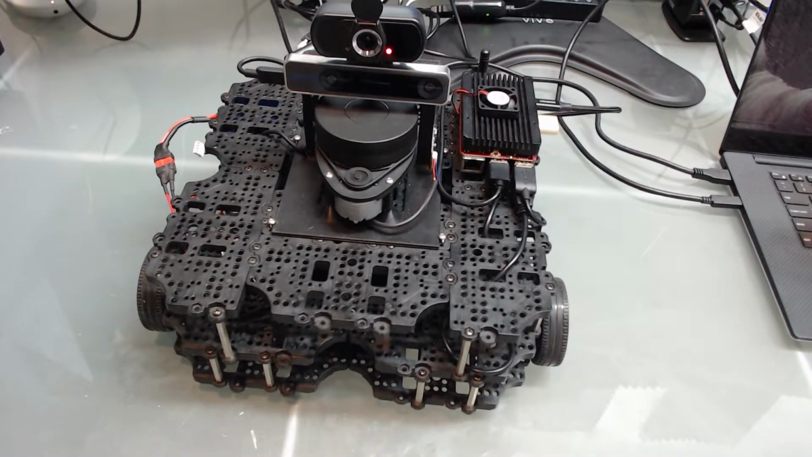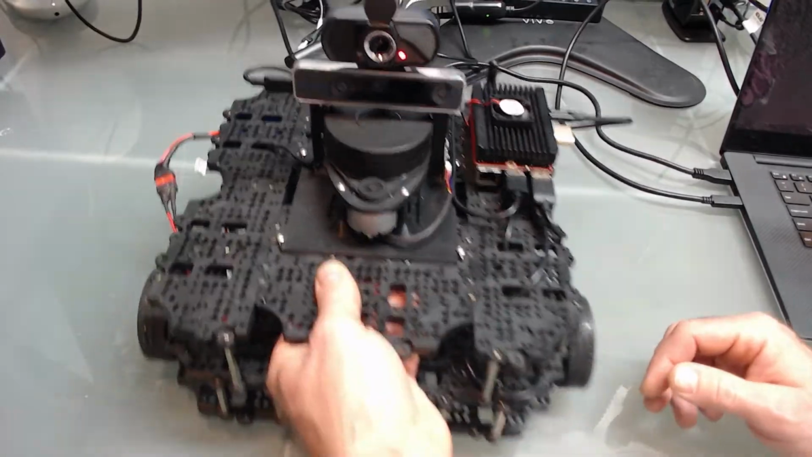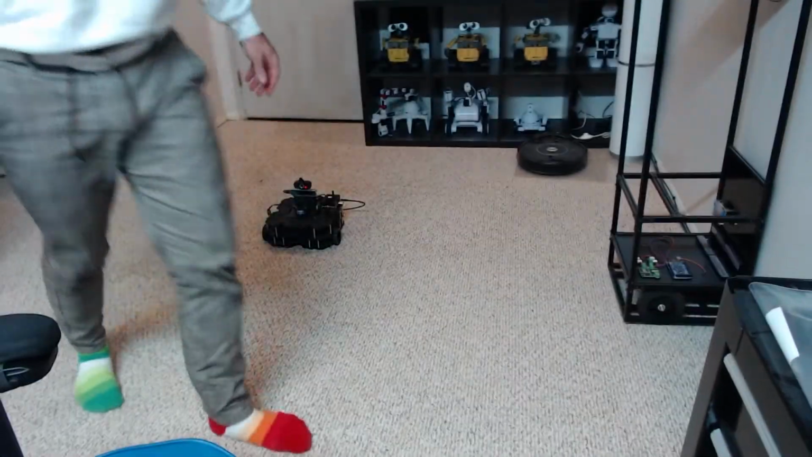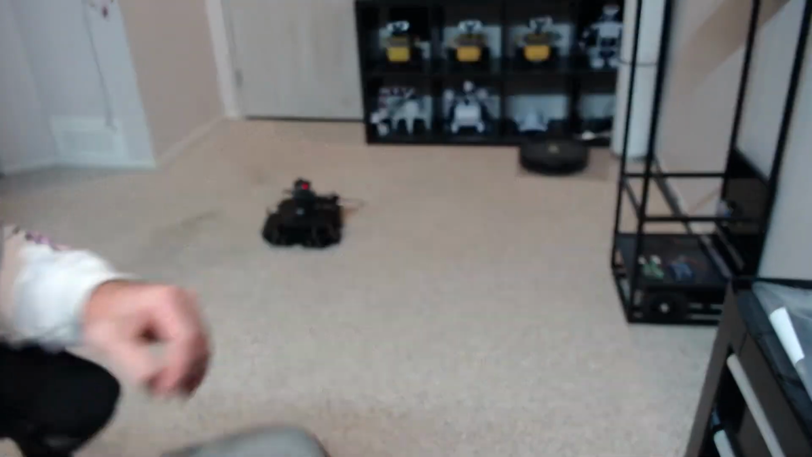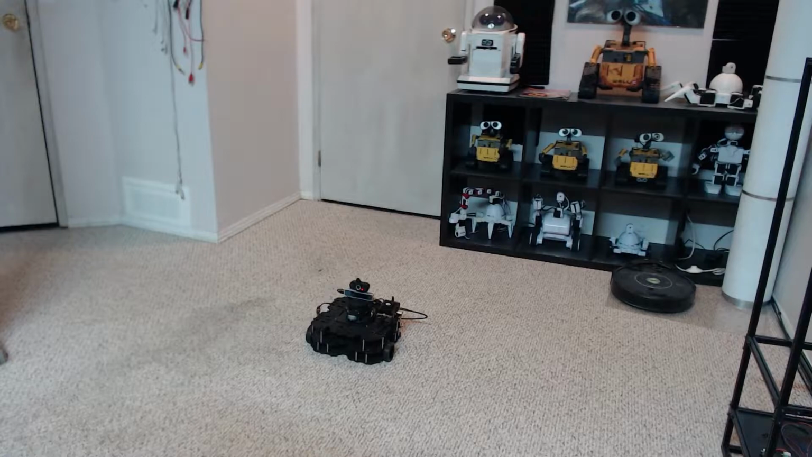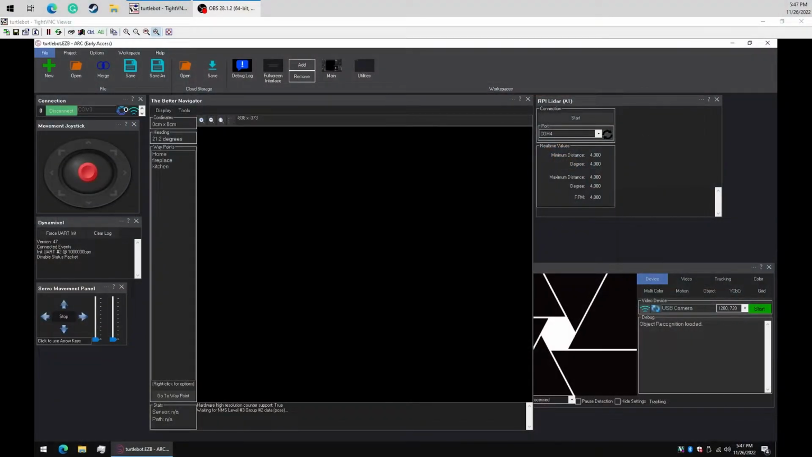Perfect. So let's place this guy on the ground. And that'll be our home position, the starting position. So what I'm going to do is get back to our desktop here. We've connected to the robot. We know that it drives.